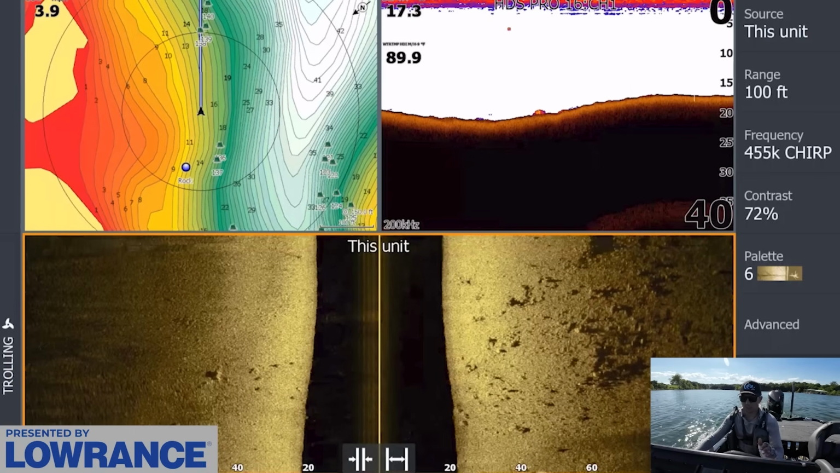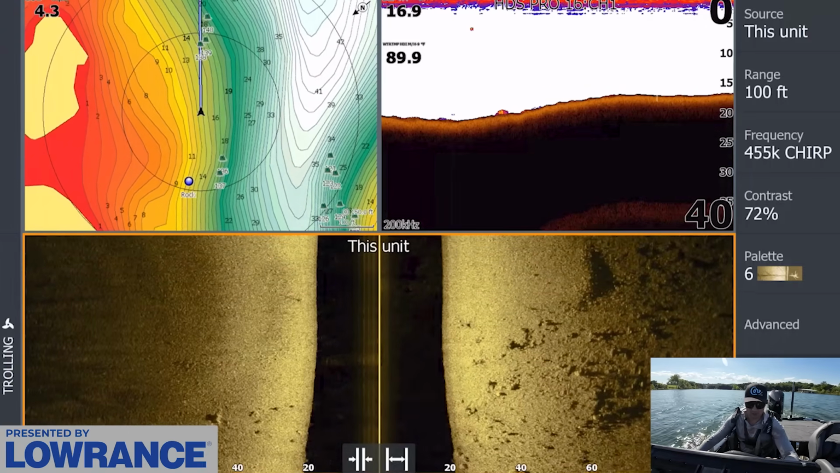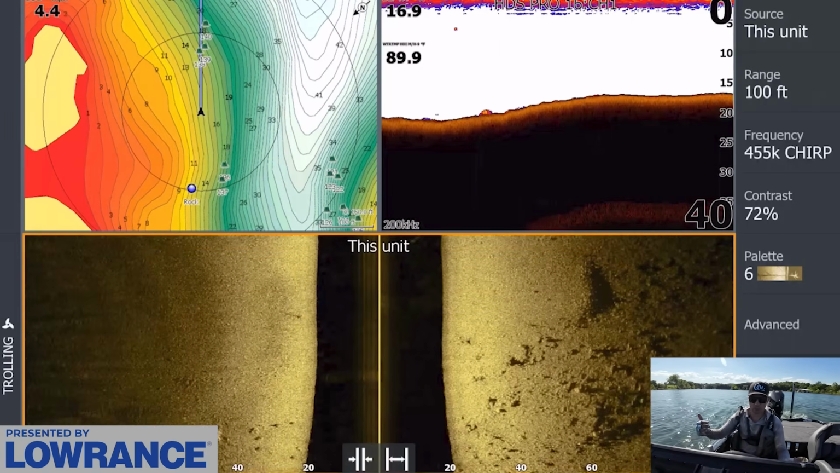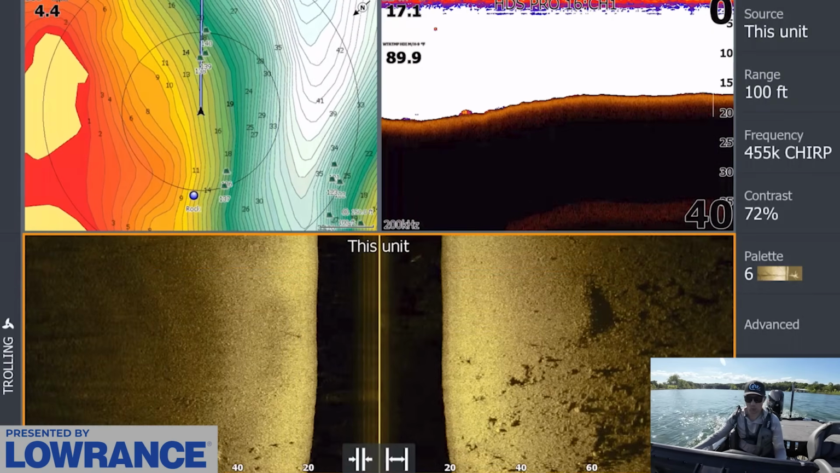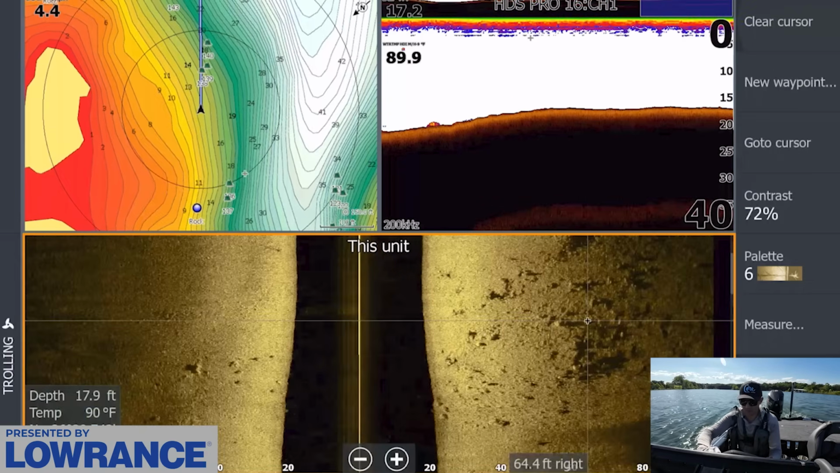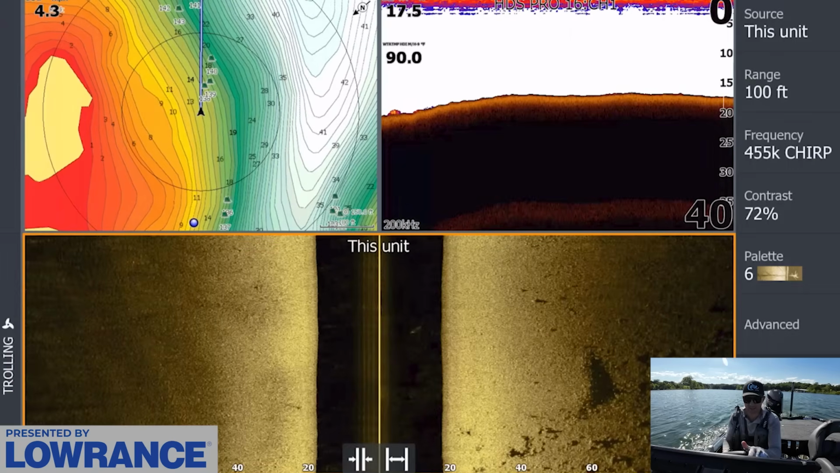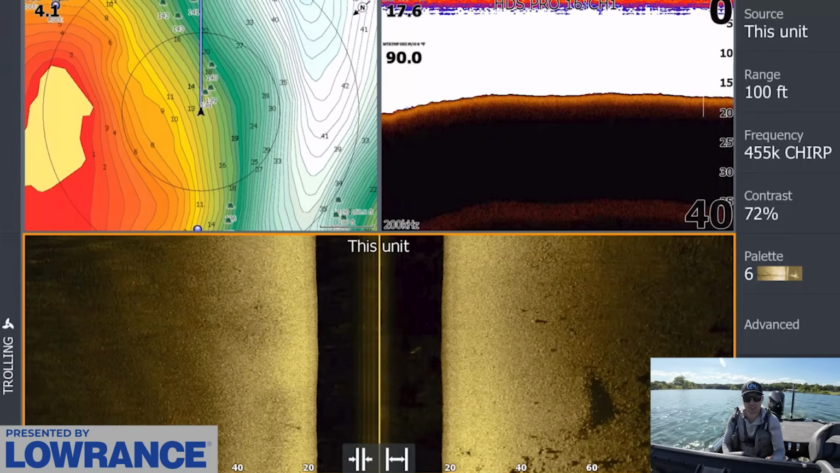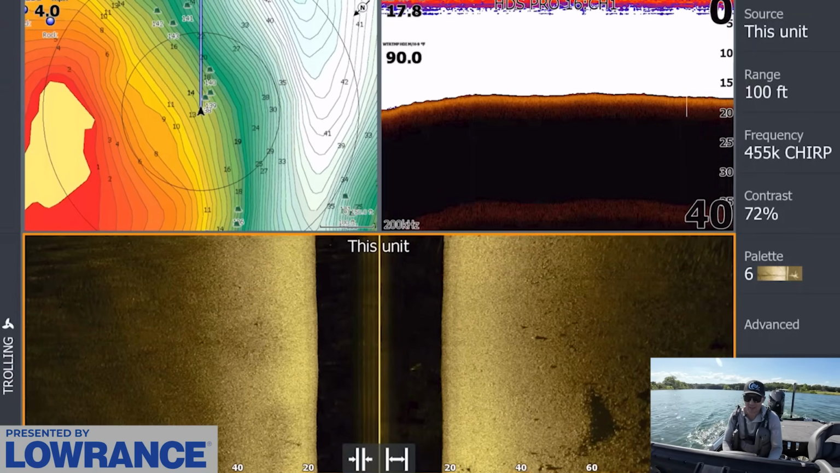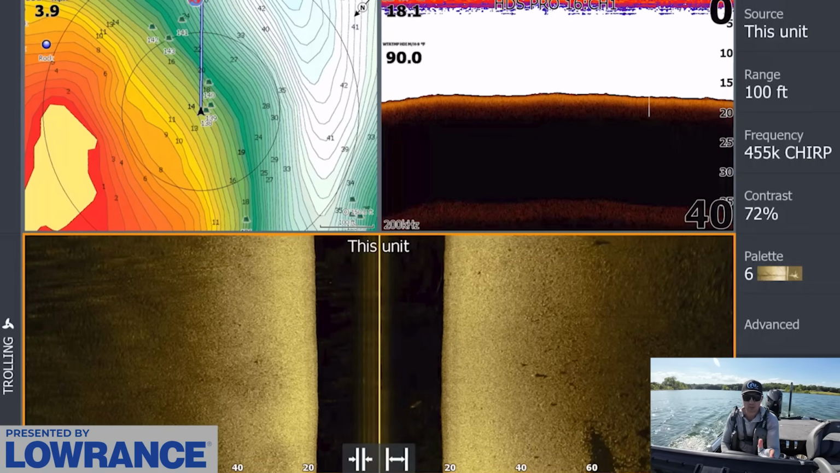So that's kind of what I'm looking at, and as we kind of get up here, you'll see that there are a lot of these small little irregularities, and I'm just going to mark as many of them as I can as I work through here until I have enough marked. I'm not going to mark every single thing, like every piece of rock and stuff that's really obvious like that. I want to find those smaller isolated targets, and I also have some of these targets marked on Google Earth that I've transferred over to my fish finder.